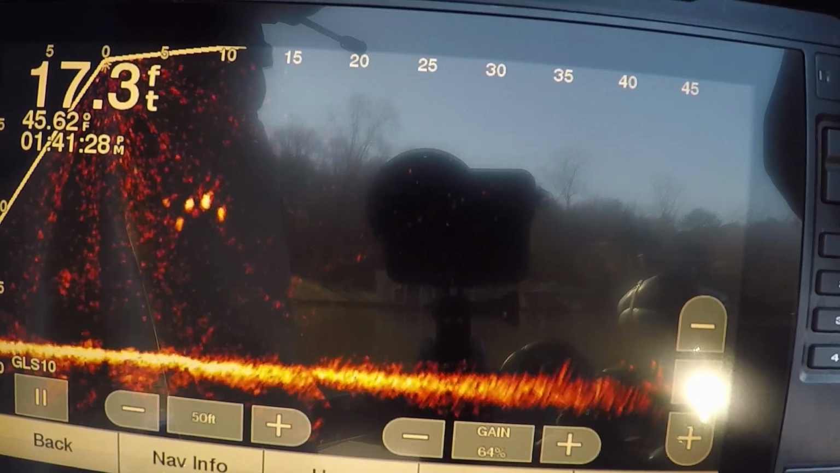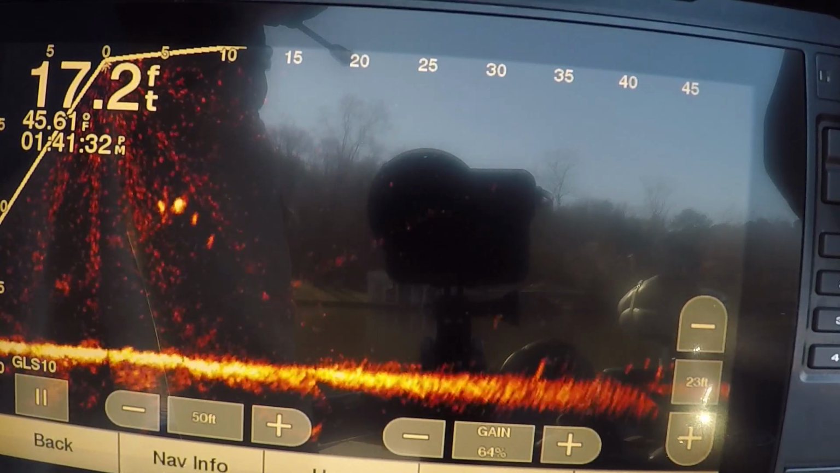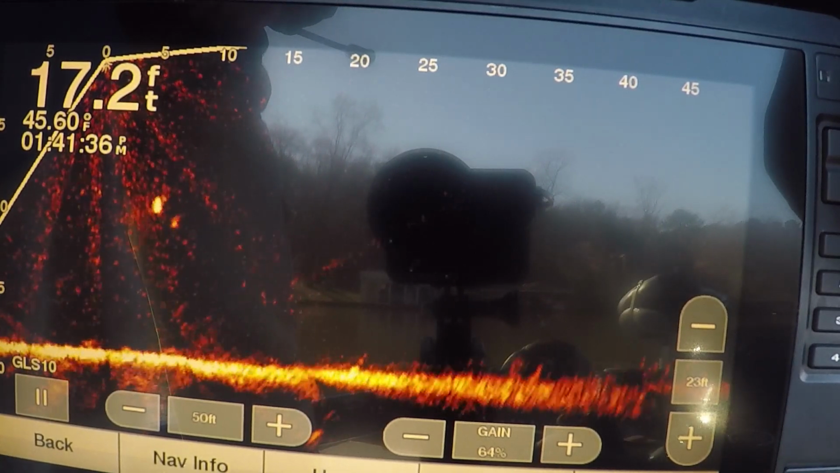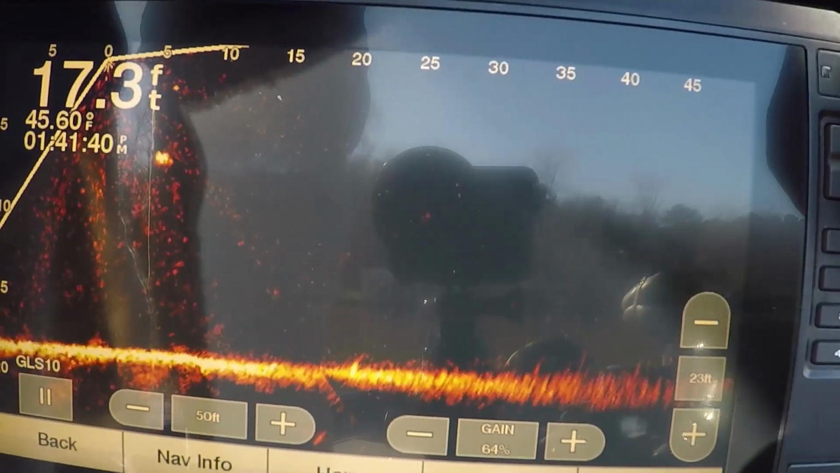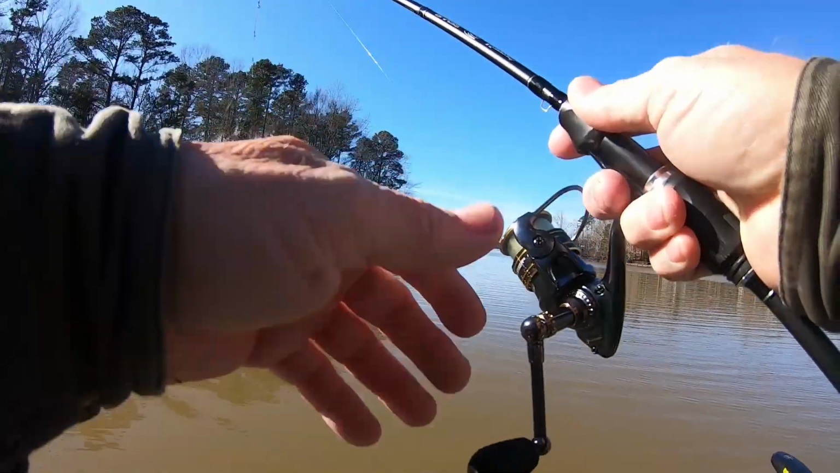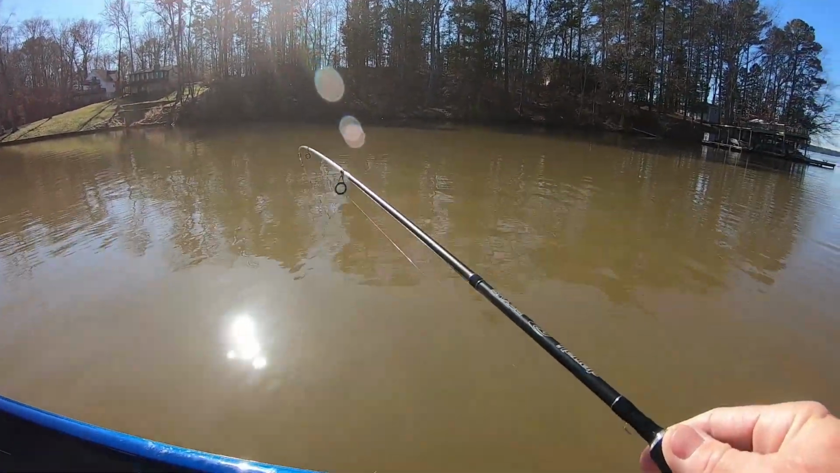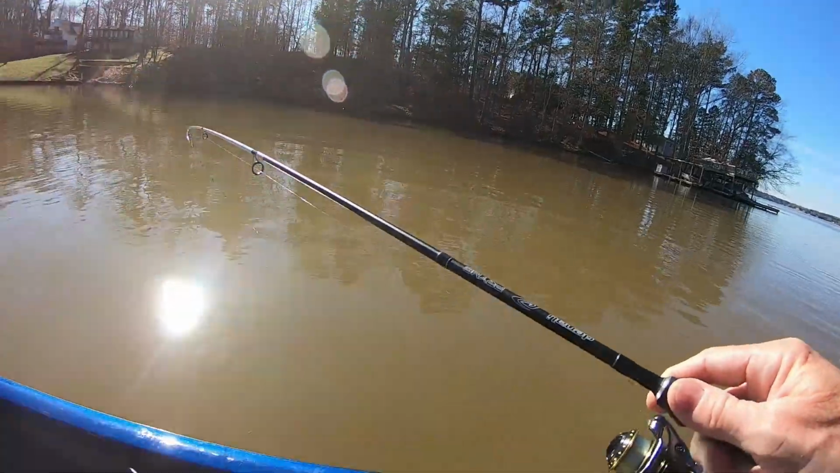My bait's right there amongst them. Alright, one of them hit it. One of them hit it. Got one of them to hit it. And that's unusual. He's pretty close to the boat, guys. I just kept it there and let it bounce.